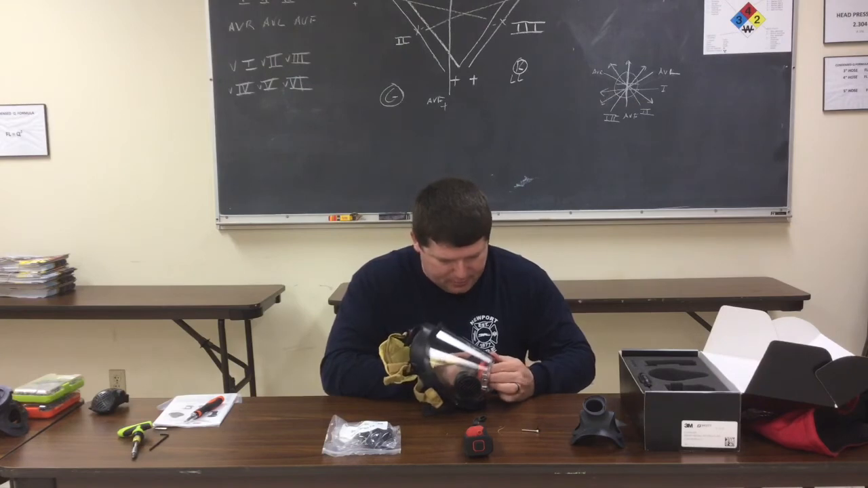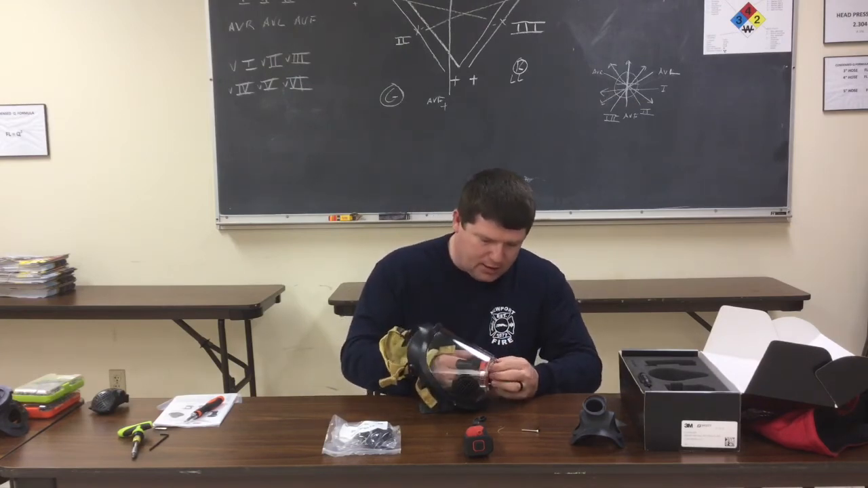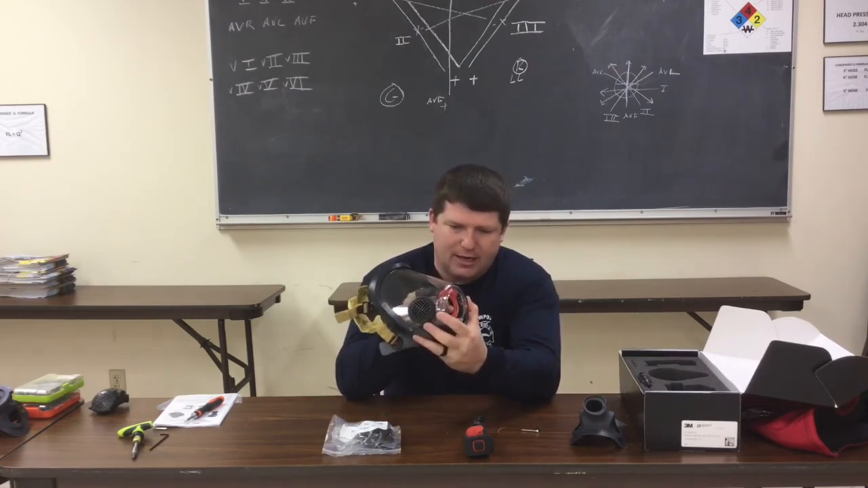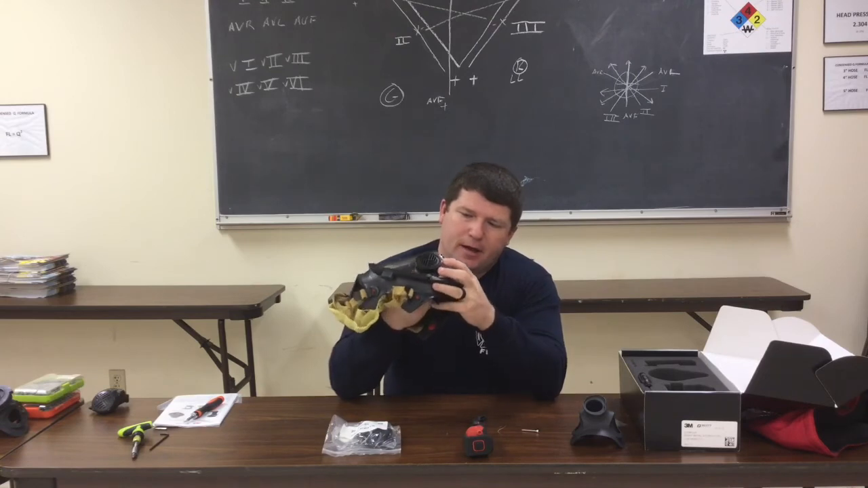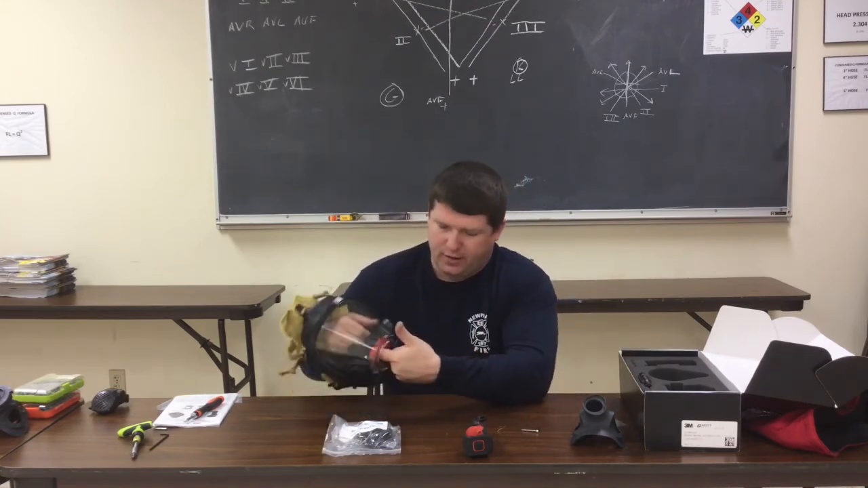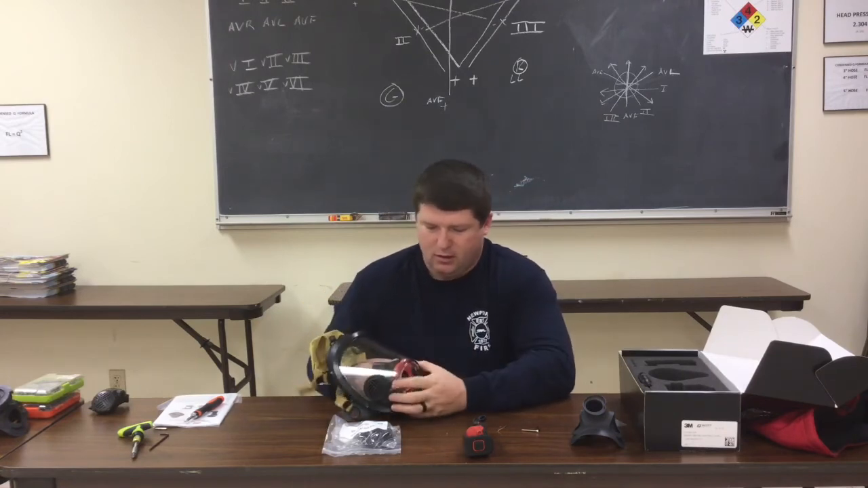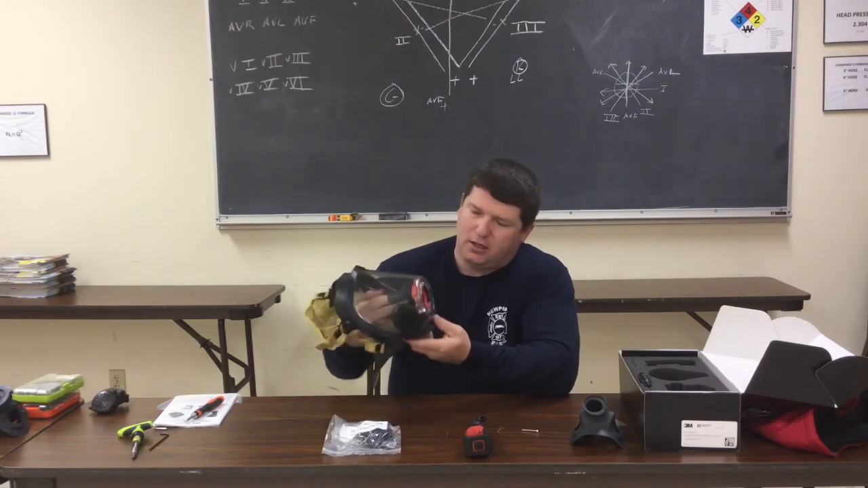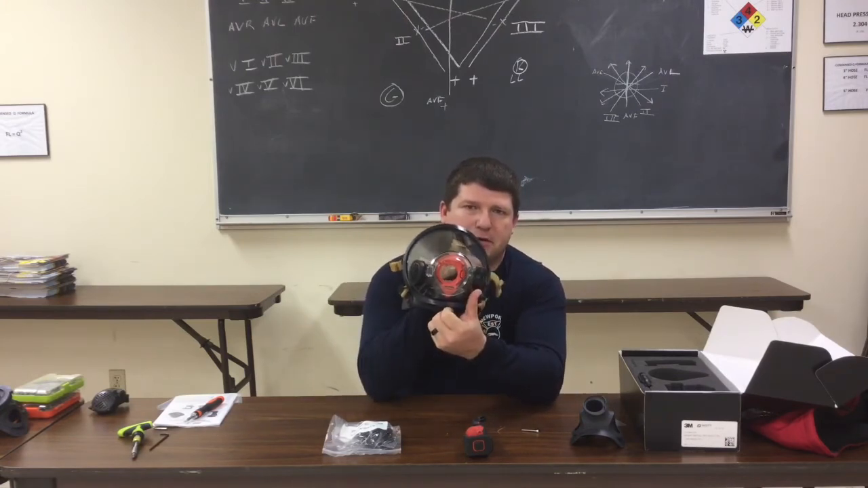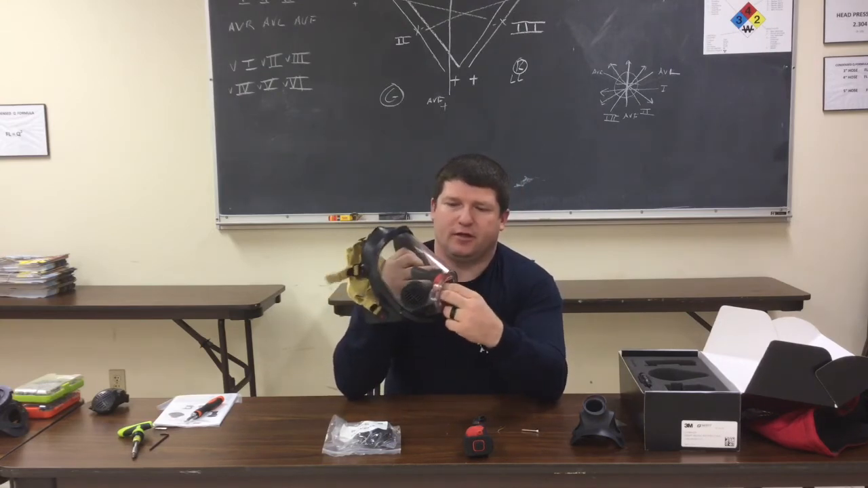Just take your time, don't force it. Gently move it back and forth and use some finesse and get it in there. Once you get it down to where it's seated, it'll just take a little push and it'll pop into place. You can reach in with a finger from the front and make sure on both sides that it's seated all the way forward. It should lock in there fairly tight once you get that click, and you can see it has a release tab on the inside if it needs to be removed. But pretty simple. That's all there is to that part.